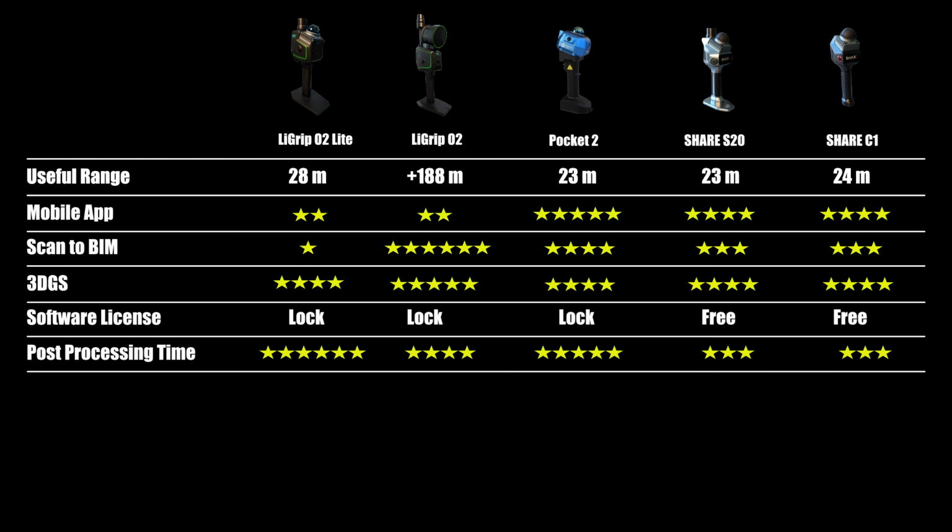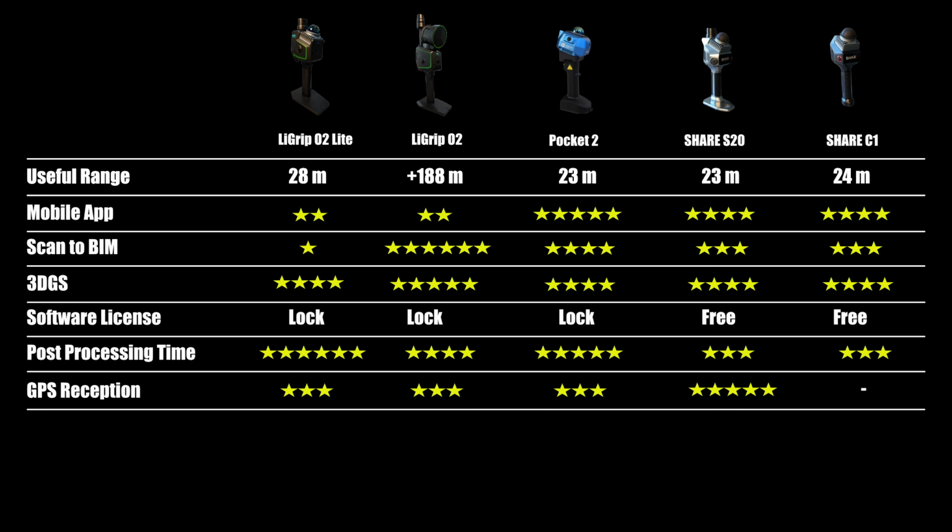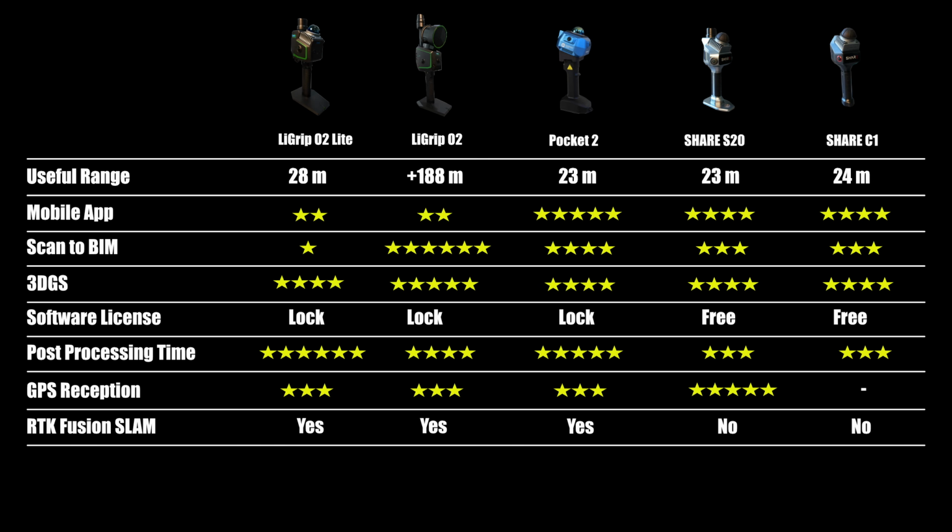The O2 Lite's post-processing time is impressively fast, nearly 3 times quicker than the O2. The O2 Lite's GPS reception, including satellite count, is on par with both the O2 and the Pocket 2. The O2 Lite also supports RTK Fusion SLAM, and it performed well in this test.